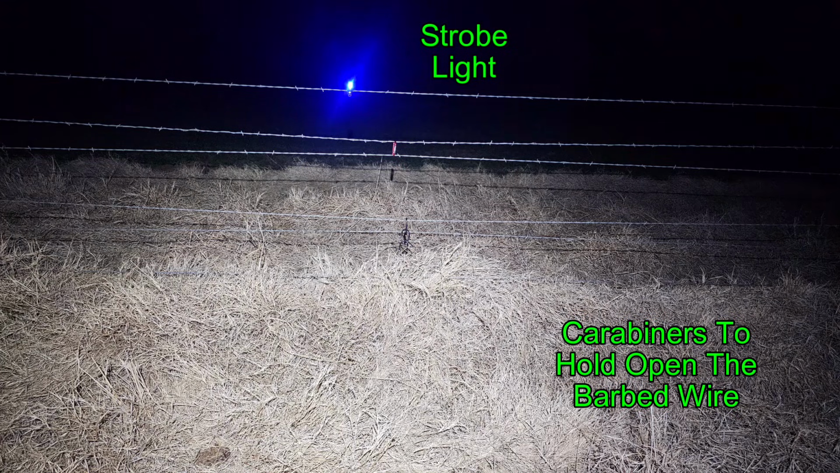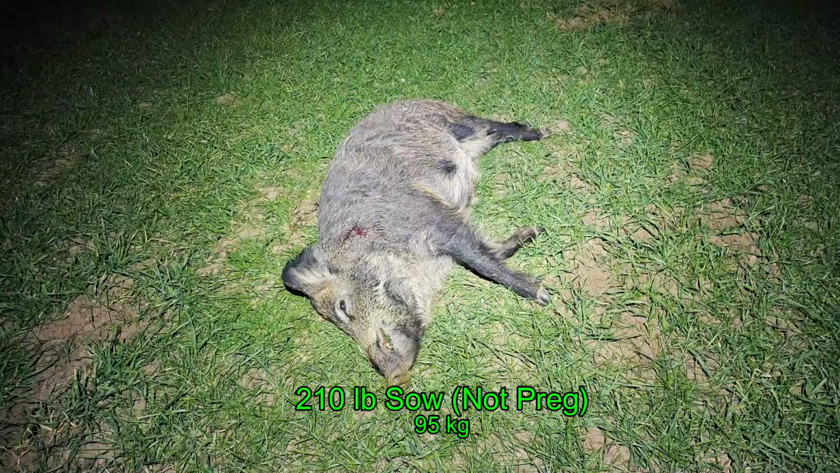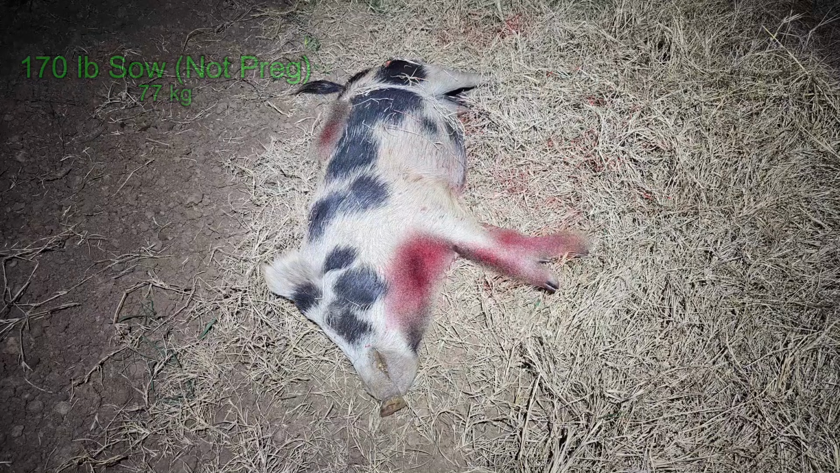Works like a charm. And then I use a light to mark the spot in the fence, so that when I'm coming back, I can find where I came through the fence and just come through the same place again. Well, I never found the 3rd hog, but the first hog down was a 210-pound sow that was not pregnant. And the 2nd hog was a 170-pound sow, also not pregnant.